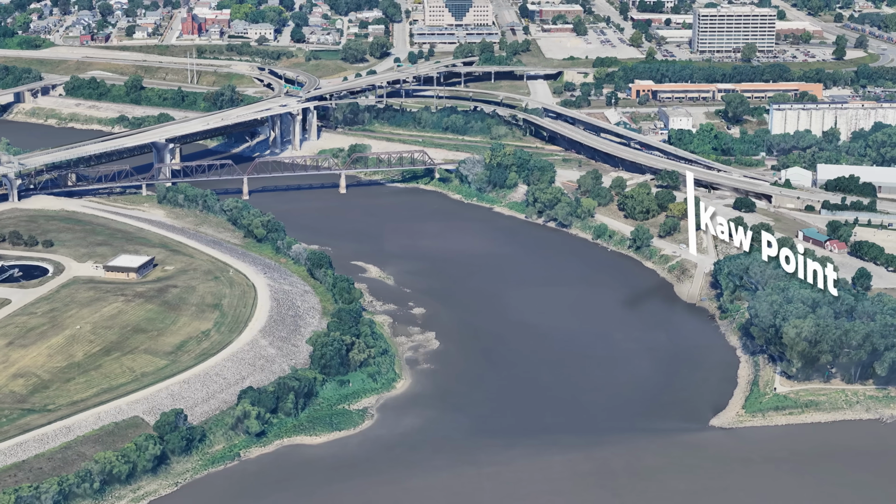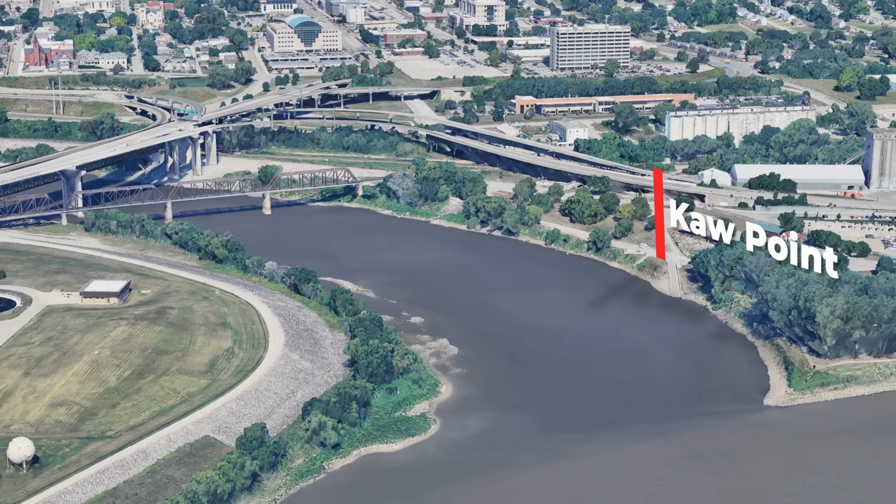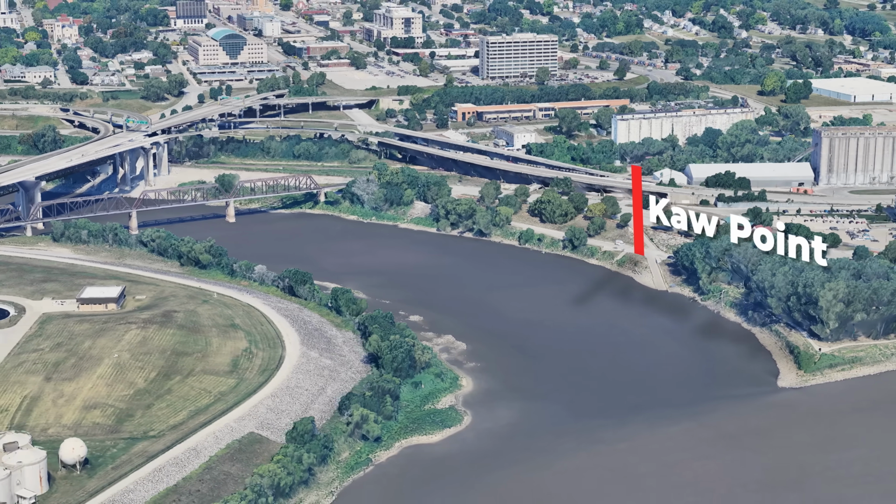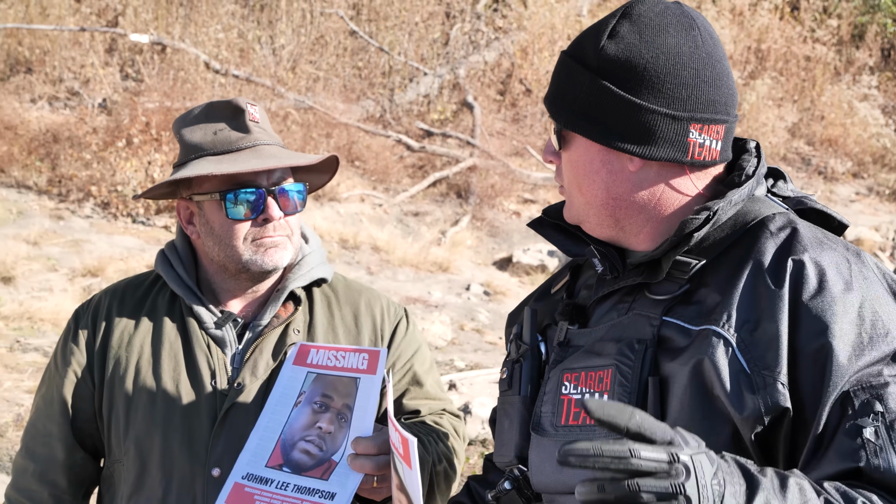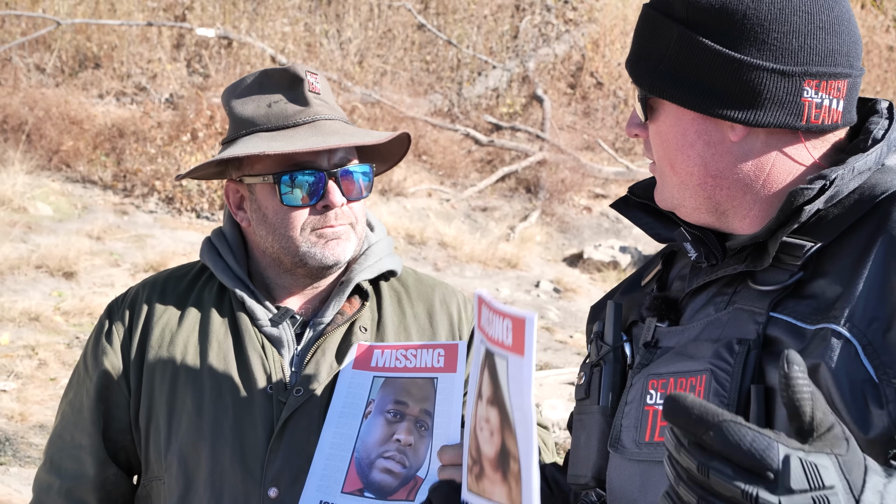We are just outside of Kansas City, Missouri, right here on Caw Point Boat Ramp, which is just along the Kansas River where it intersects with the Missouri River. We know from local fishermen that there is actually a vehicle just off of this boat ramp here, along with an additional vehicle at the other boat ramp further to the north. So we already have 2 solid leads on what could potentially be cars involved in these missing people cases. Dan, what do you think today?